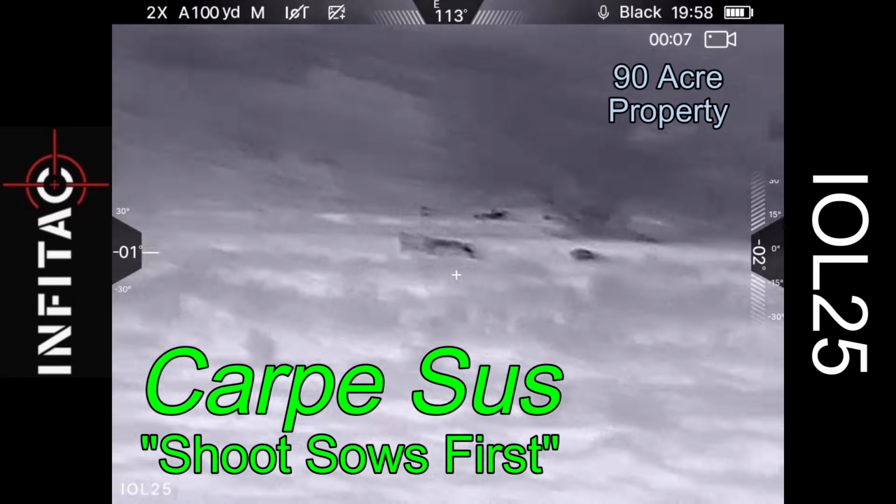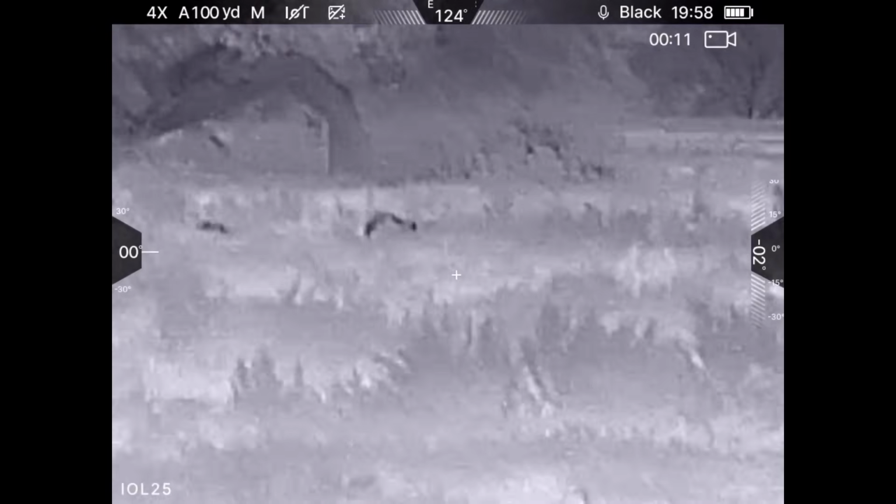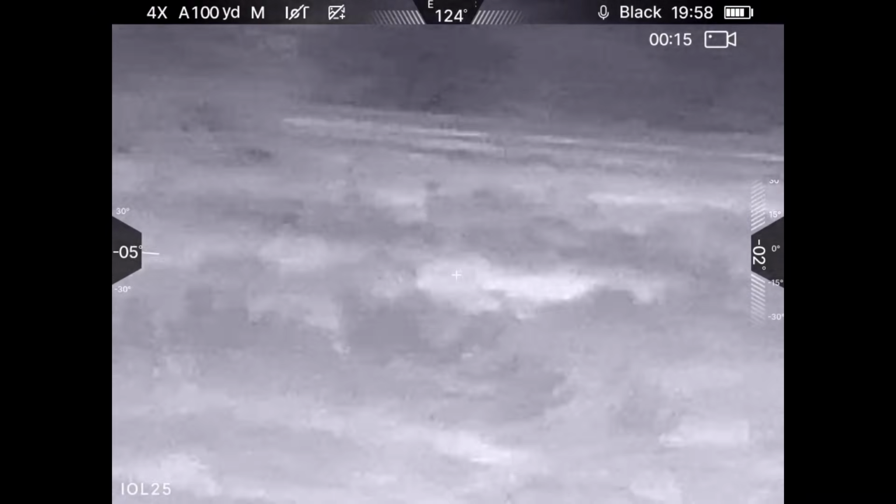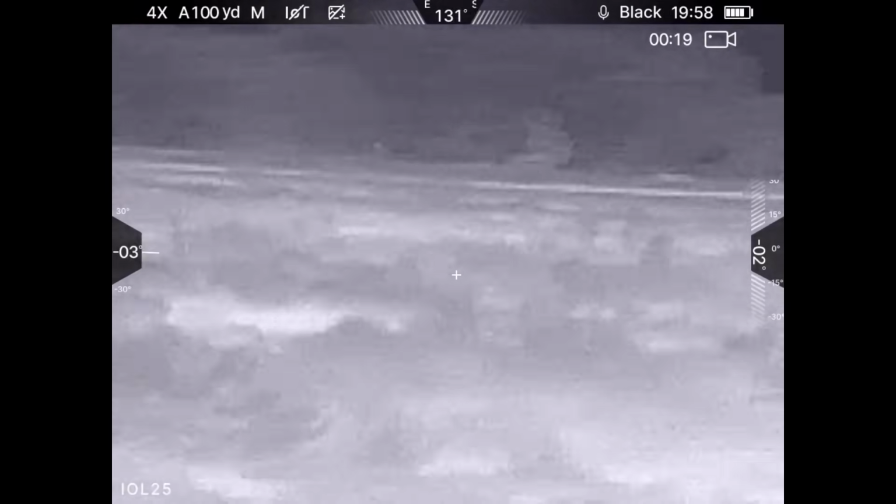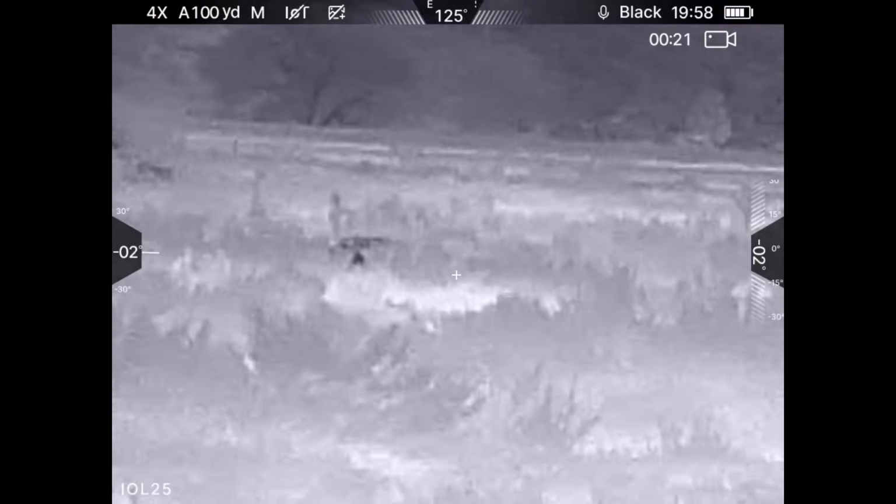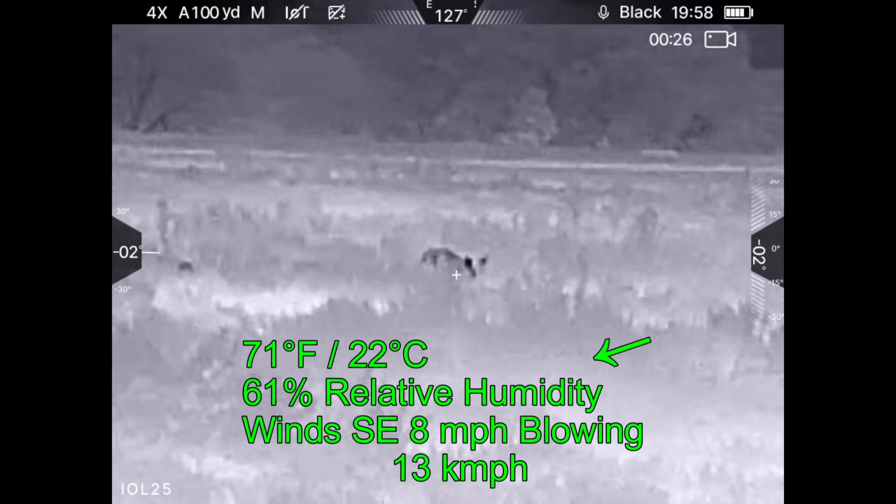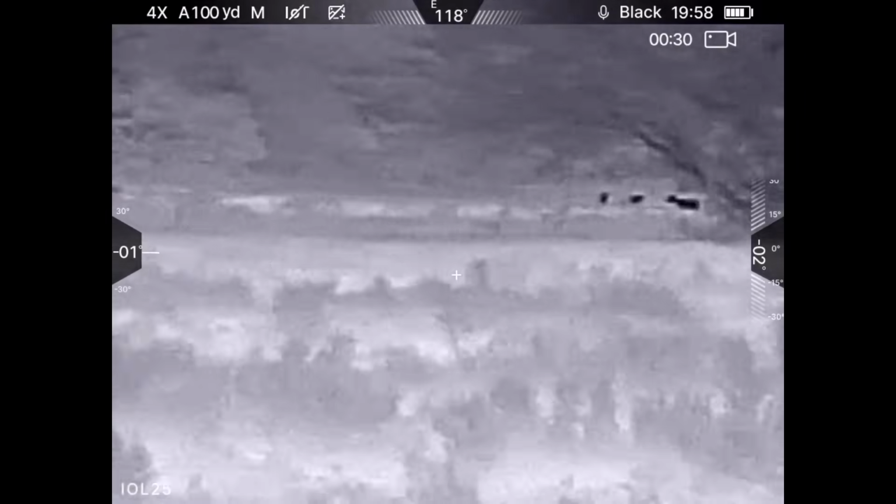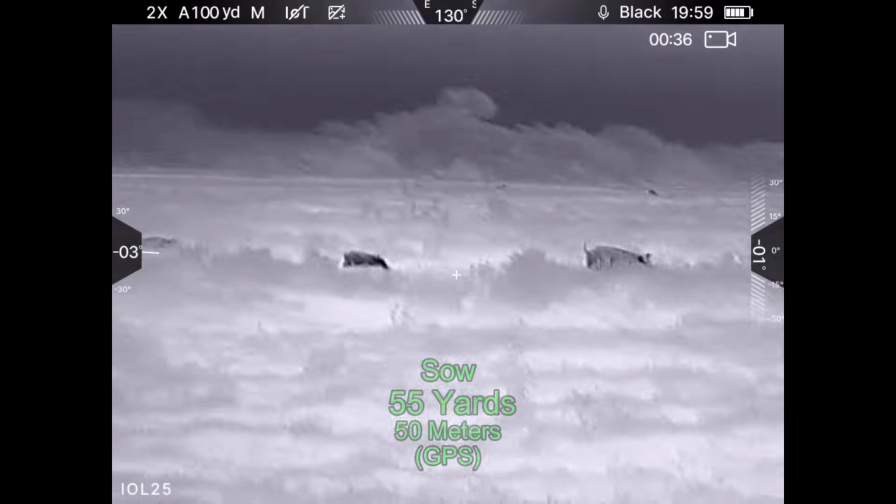Finally, Carpe Sus! I am on hogs with the INFITAC IOL25. Got hogs coming in from the neighbor property, coming into a very unkempt field that is occluding all of my view. There I'm assessing the downrange dangers, which happen to be deer. Winds are coming in from the right. Humidity's not too high. So I'm in a good position right where I am. I don't need to move. I'm actually at a fence line, a cross fence, so I can't move forward any further.